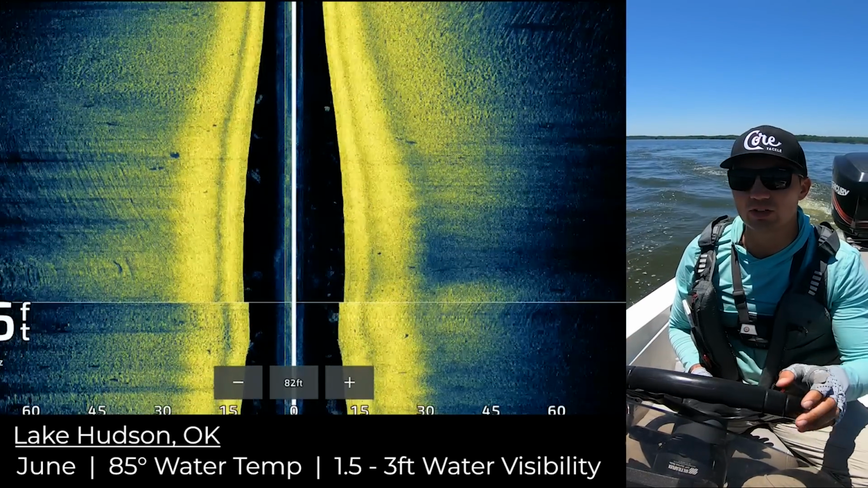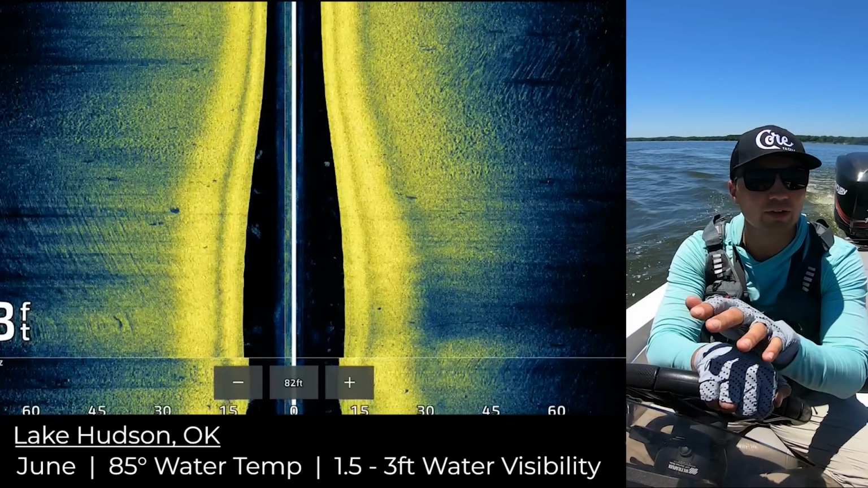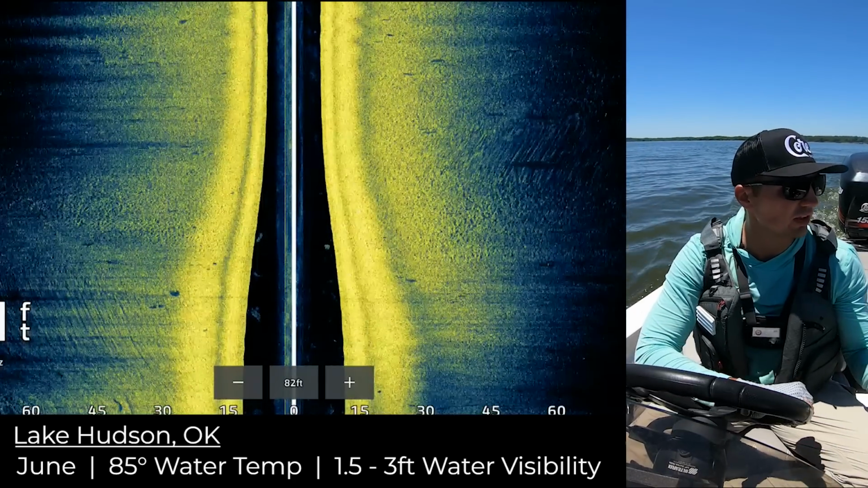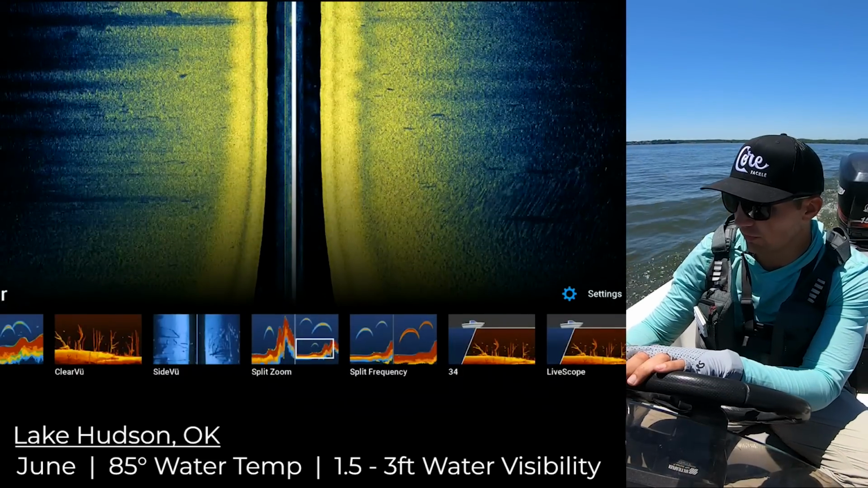I like to try to just find hard cover that provides a good ambush zone for these bass, rather than worrying so much about seeing the fish. It's nice if you can graph a rock pile and you can see a few fish in the rocks. That's not a bad deal at all. Just to kind of give you a better idea of if there are fish there.